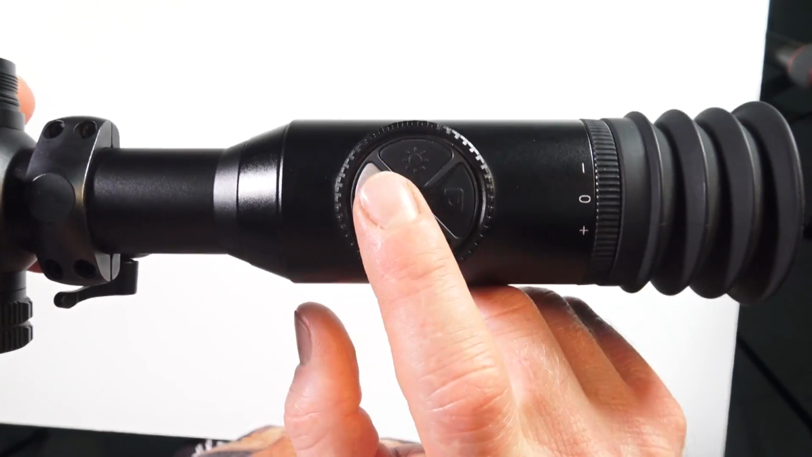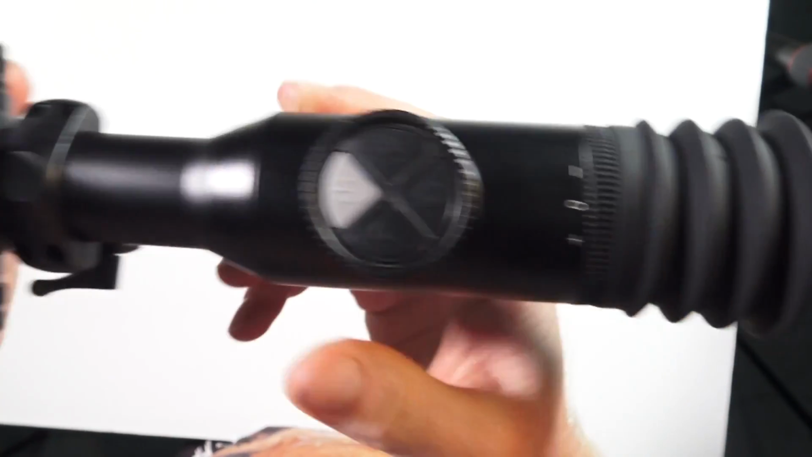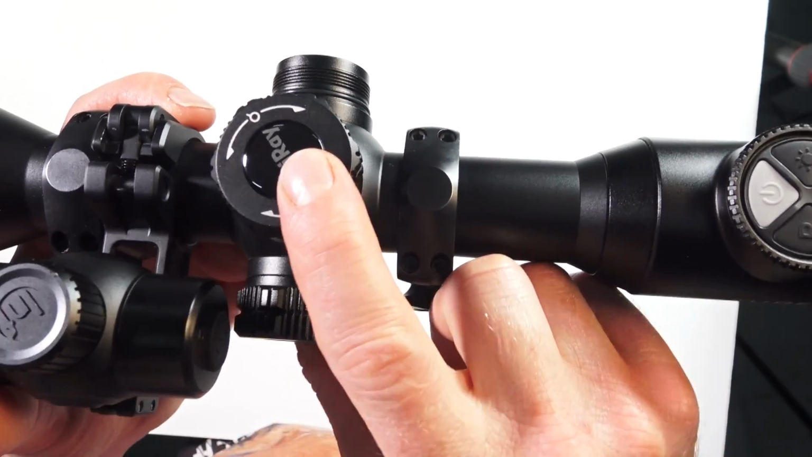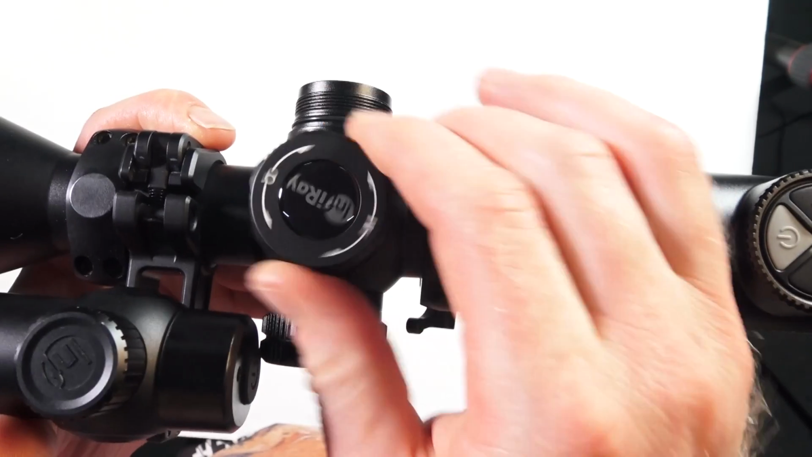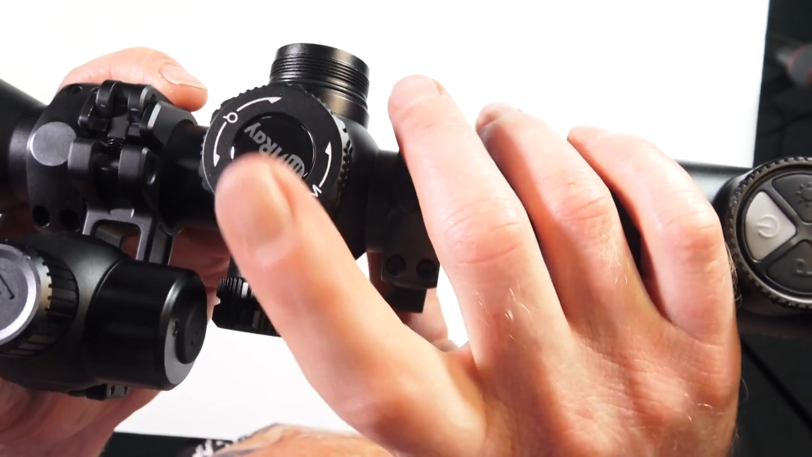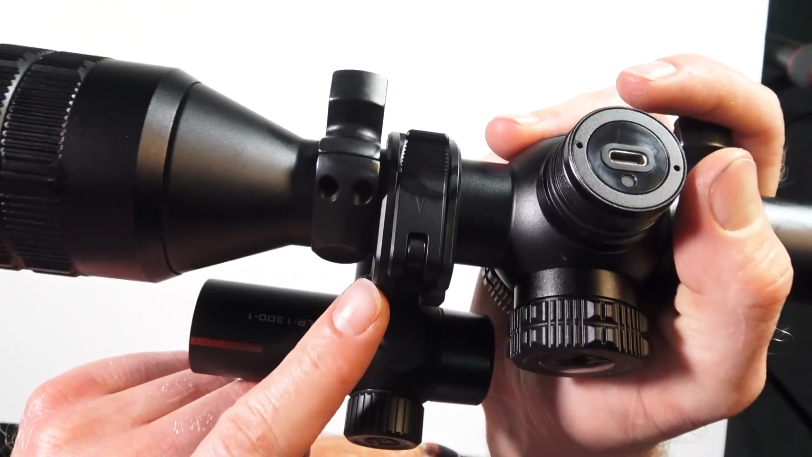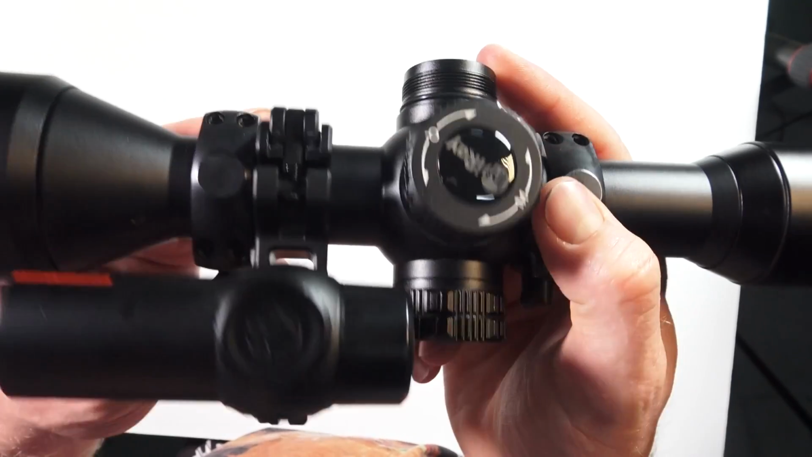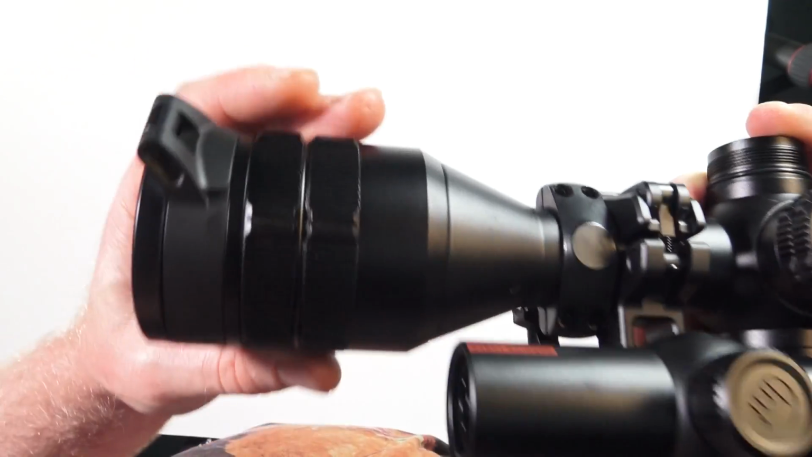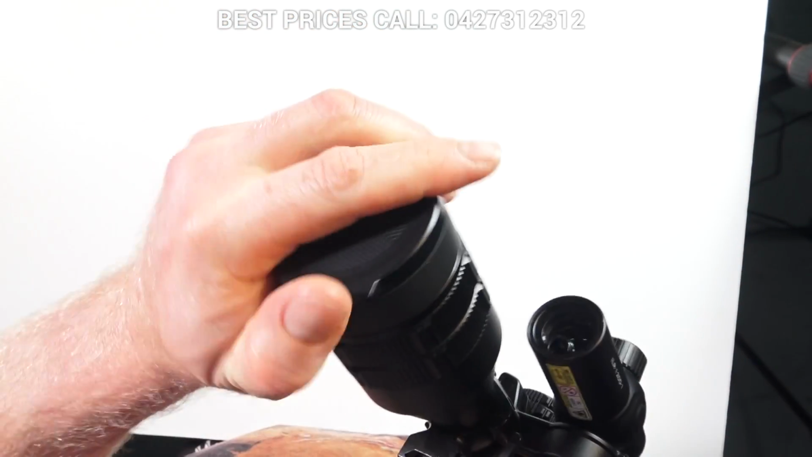So at the front here we have some button controls, we have some adjustment for your eyes, and then as we move along a bit further we have our zoom ring, so this will zoom in and out as you turn it, and then this will also activate the quick menu and the main menu functions. And as we move along further, as you can see, I've attached the laser rangefinder with this quick release attachment here, which is good. And then as we move along a bit further, we've got our focus ring here and then obviously our lens cap.